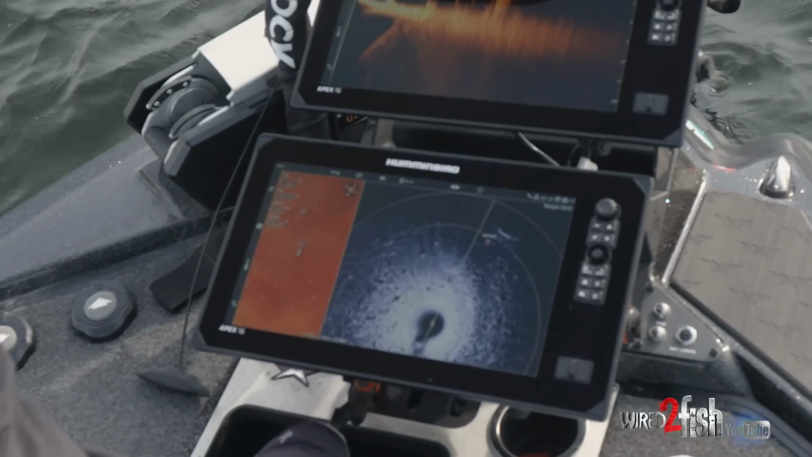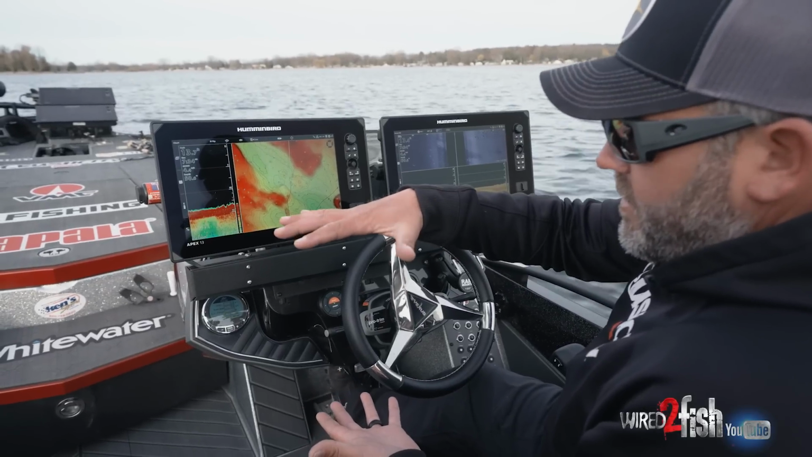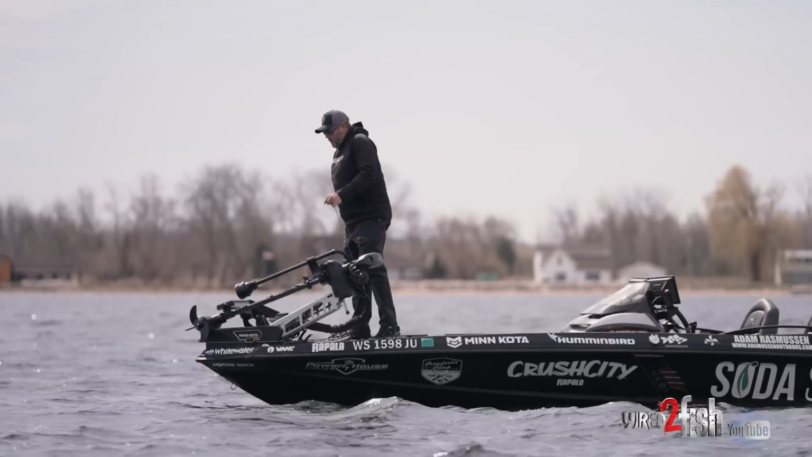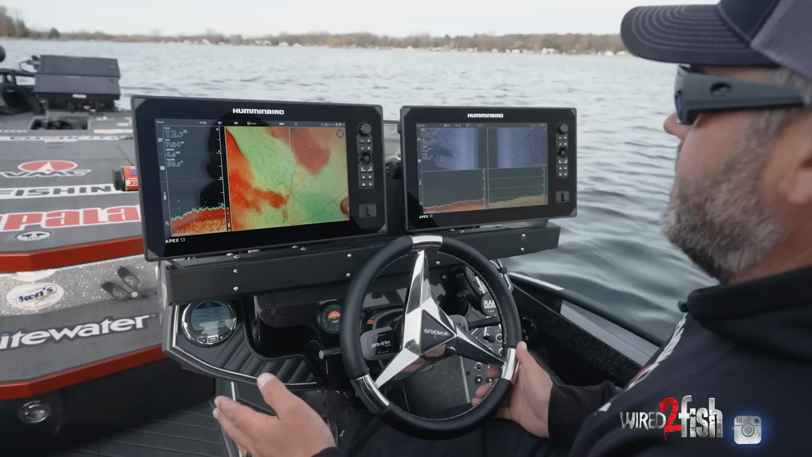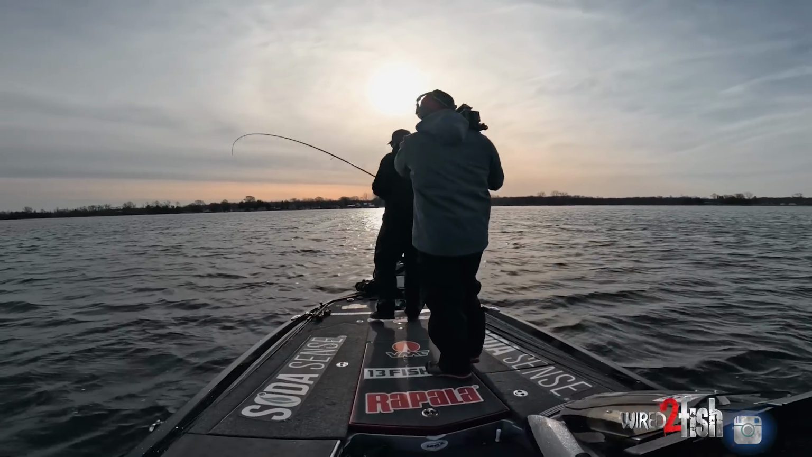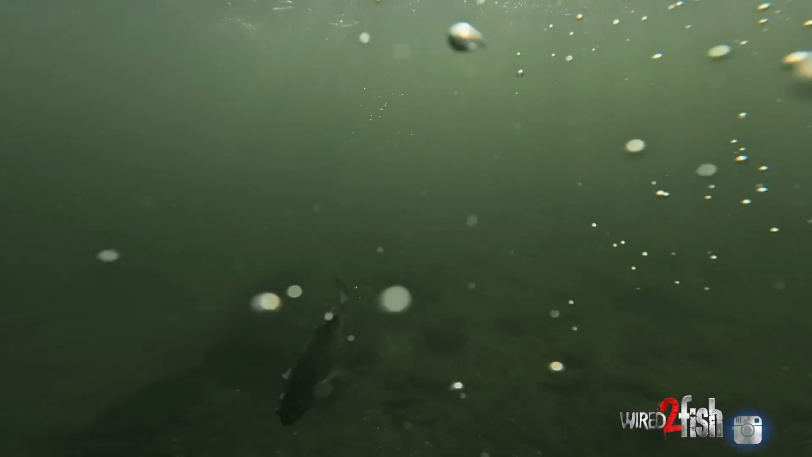A lot of times you won't see these fish on forward-facing sonar. I mean, if you're talking rocks that are like this and they're down in those rocks picking off gobies, you won't even see them on forward-facing sonar. So it's still very important to rely on 360, side imaging, finding those sweet spots and fishing the spot. You can't always just see them on forward-facing sonar like everybody thinks.